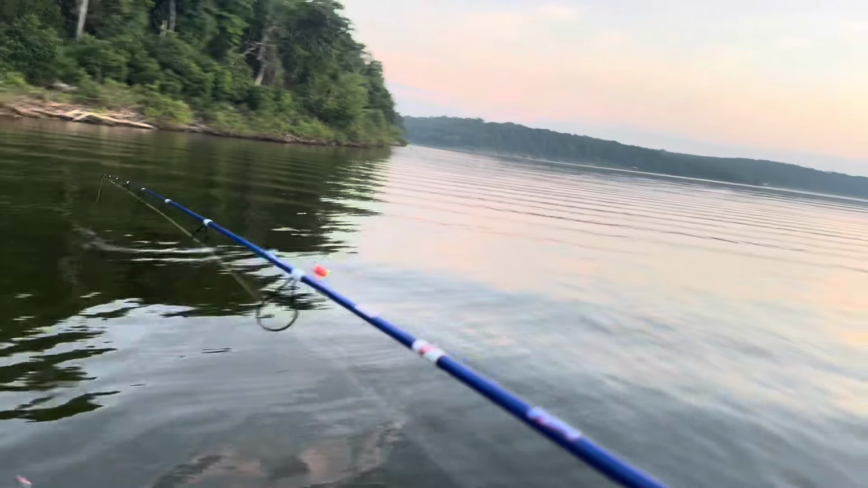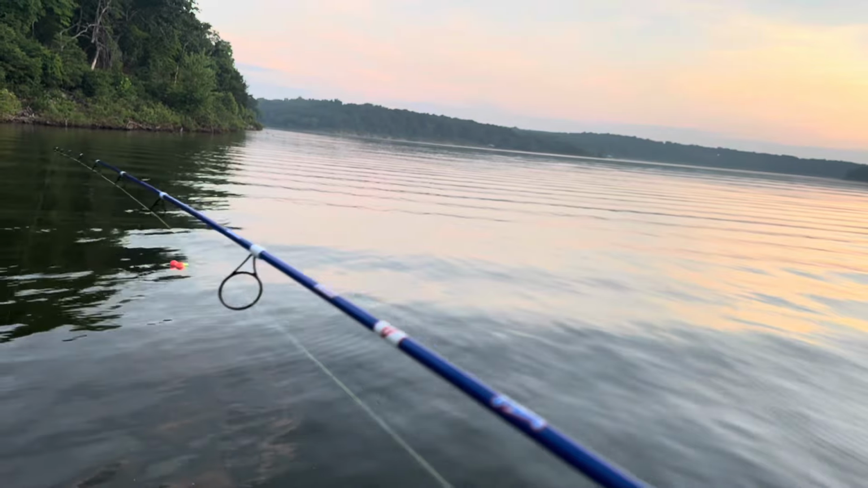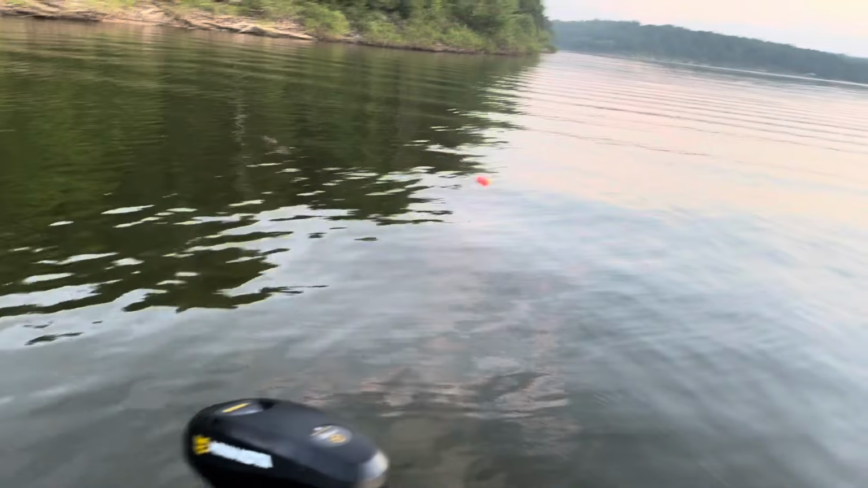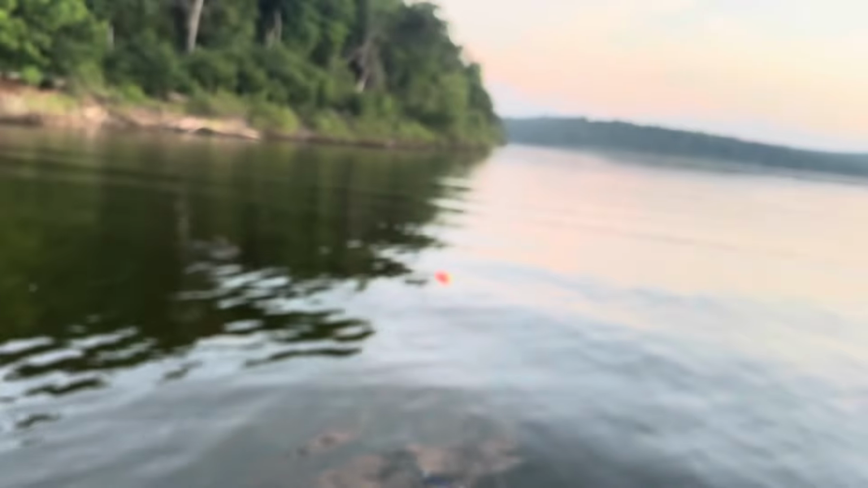You can see my buoy marker out there. It was so dark this morning, I had to mark it. I had to take a glow stick and tape a glow stick to it so I could see where that stump was.